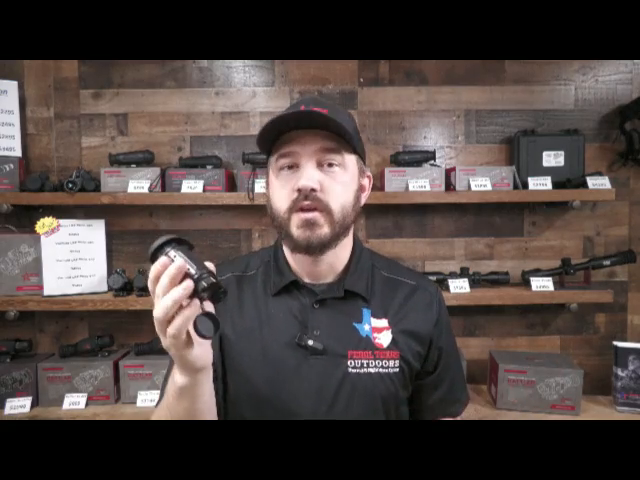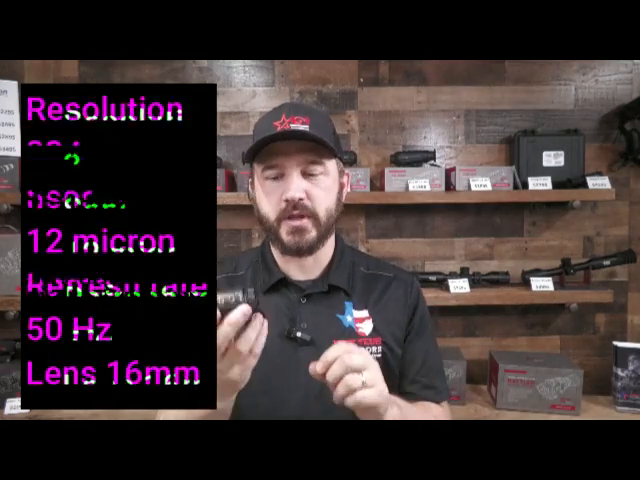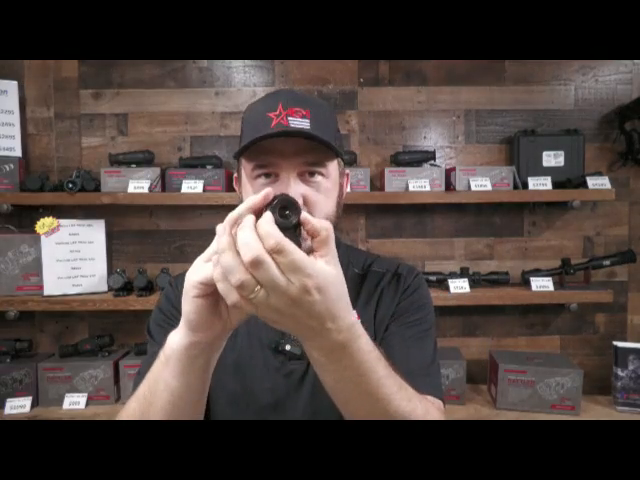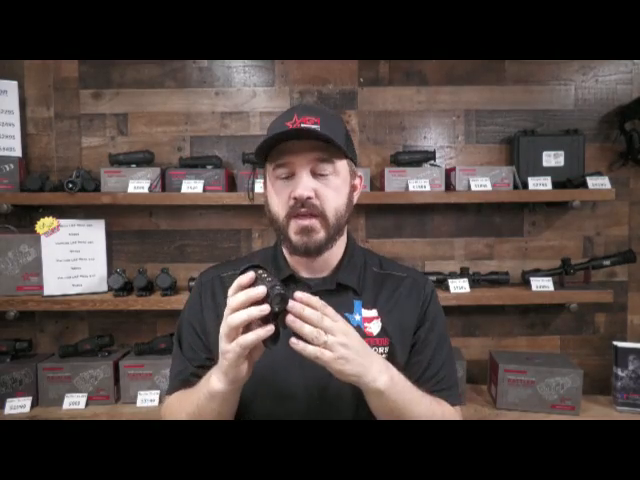Resolution, 384. 12 micron sensor, 50 hertz refresh rate, and a 16 millimeter lens. There is a focus ring on this. This is not infinity focus, so that has been nice, to get that more fine-tuned imaging at distance, being able to have the up close and distance and go back and forth. So it's a big deal being able to go out there and spot and look around.